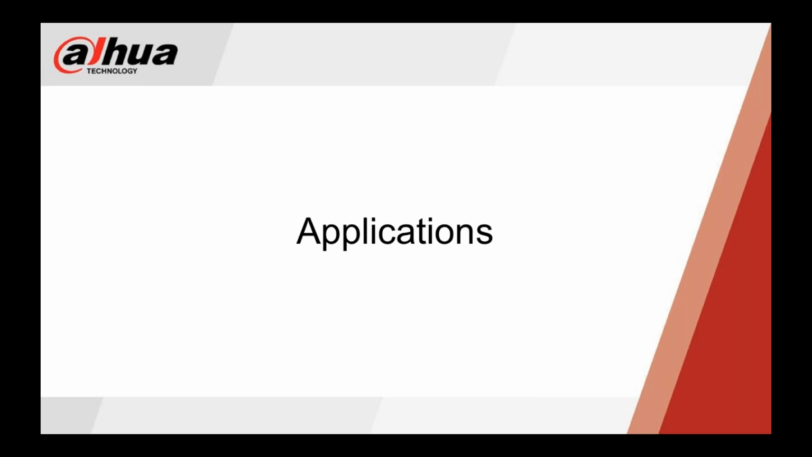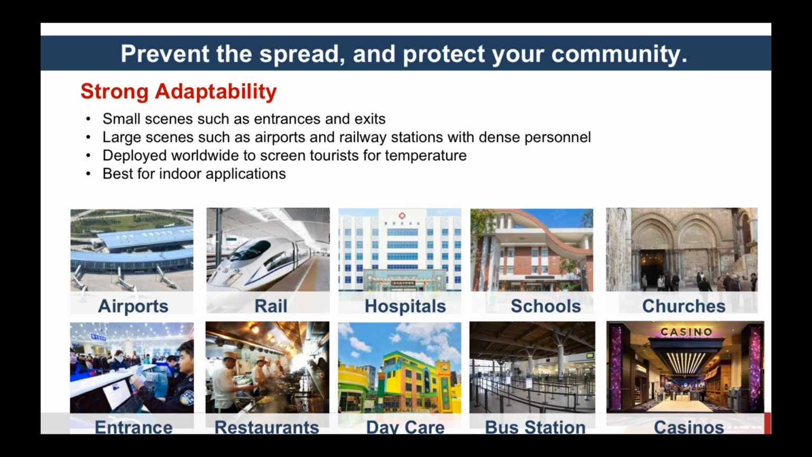So let's talk a little bit about the applications and where this solution can be best used. Thermal cameras, as you know, have been used for decades, predominantly by law enforcement and military, basically because they have been very expensive, but also because of their precise visibility and detecting heat. But now the technology is being deployed in the wake of the coronavirus in aiding and detecting people with elevated temperatures, which is one of the most common symptoms.